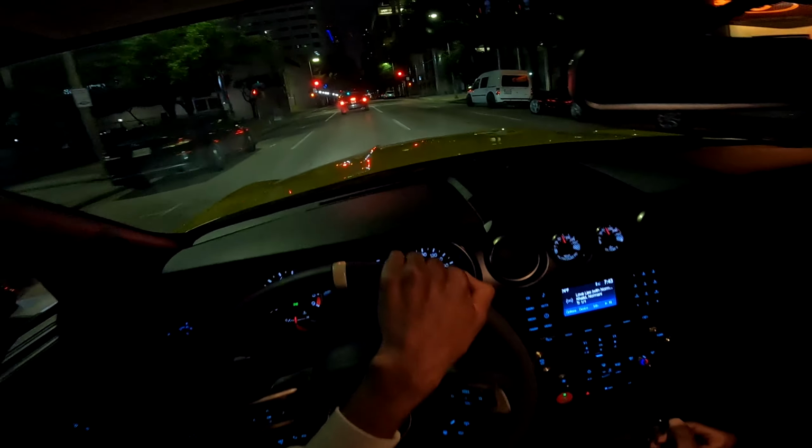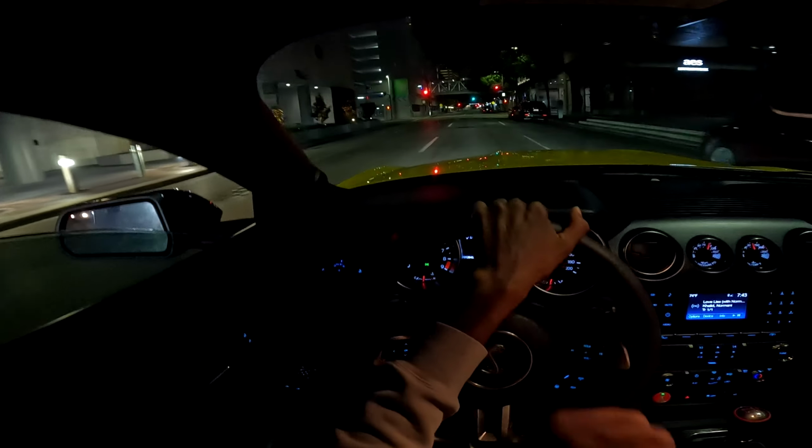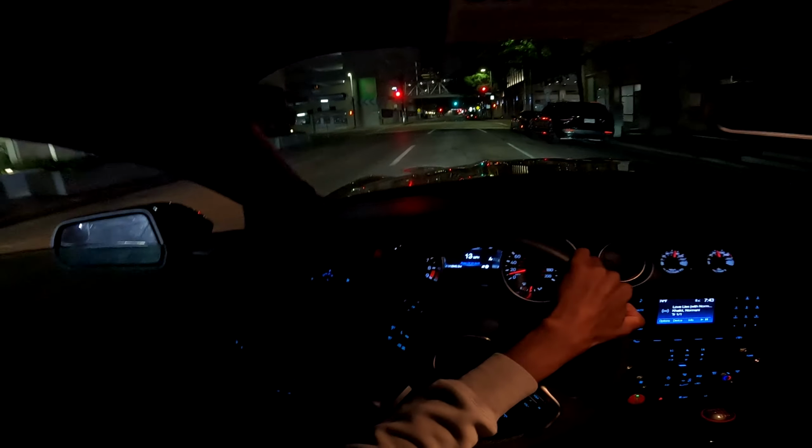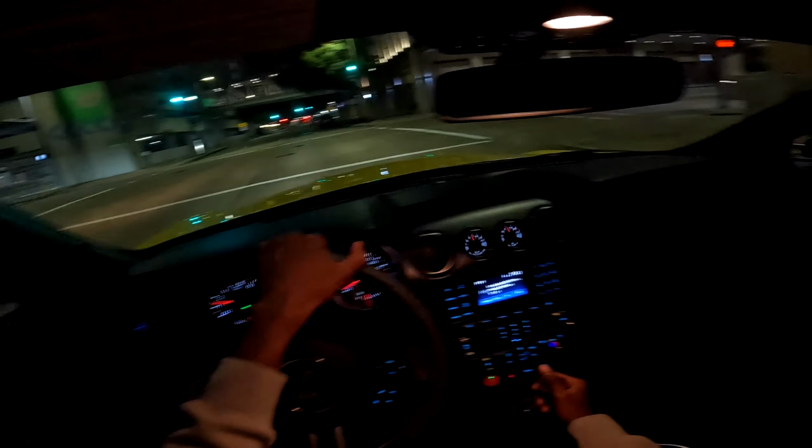People are straight cruising out here. It was a nice Corvette. These roads are ass though. I can't really go too quick. And I know for a fact they keep these roads bad down here so people like me don't come through and just start blowing through the city.